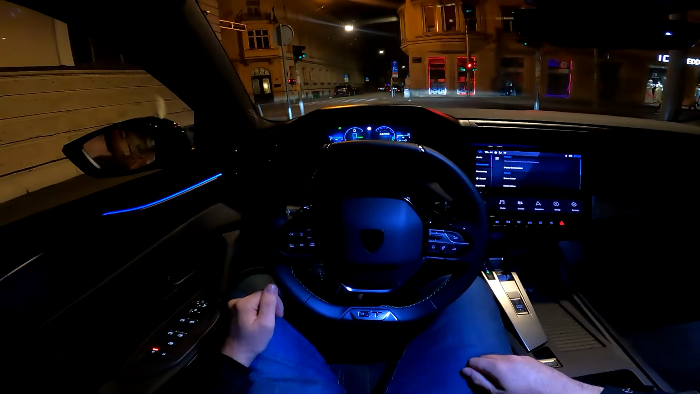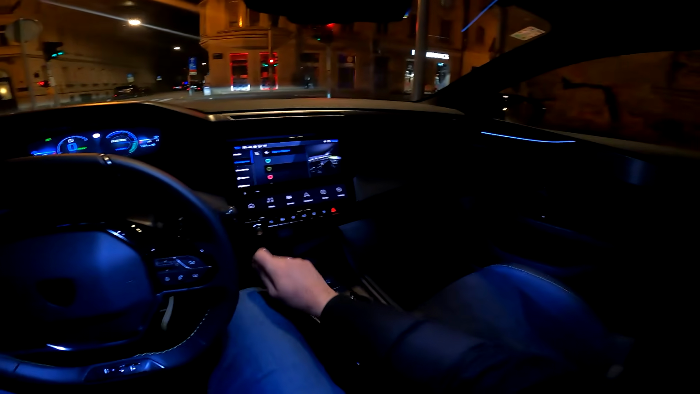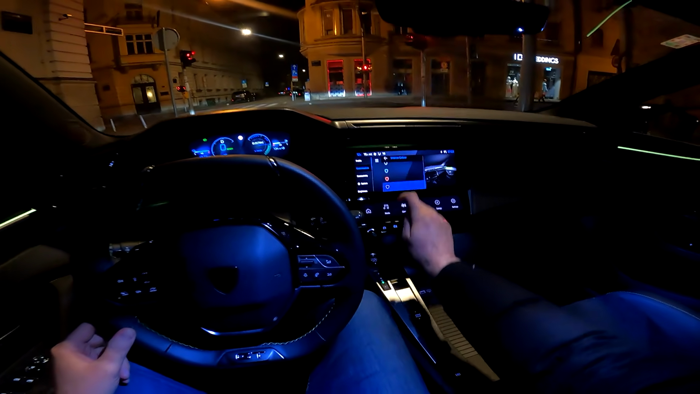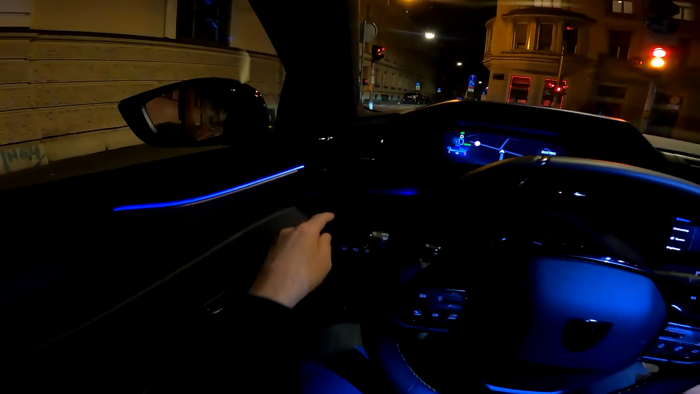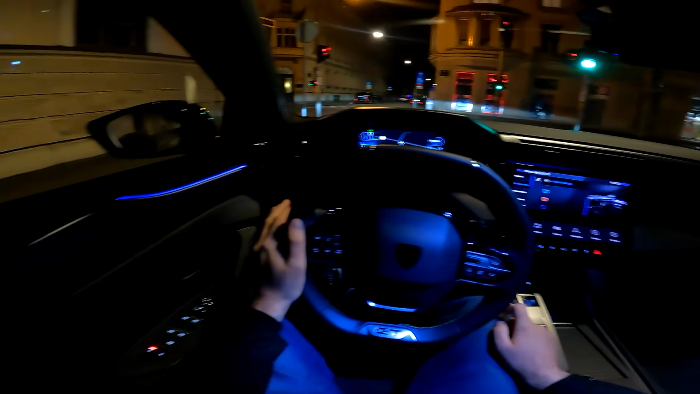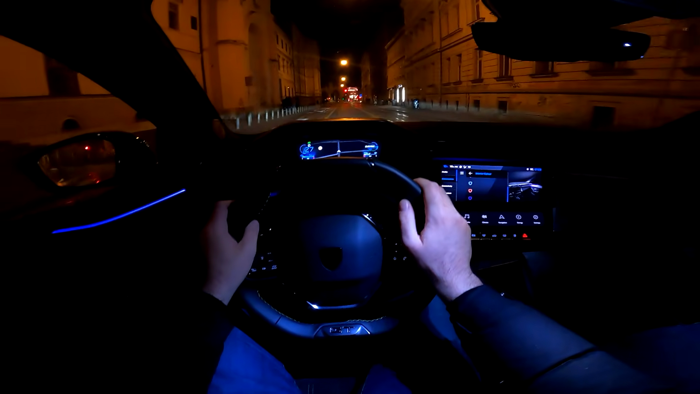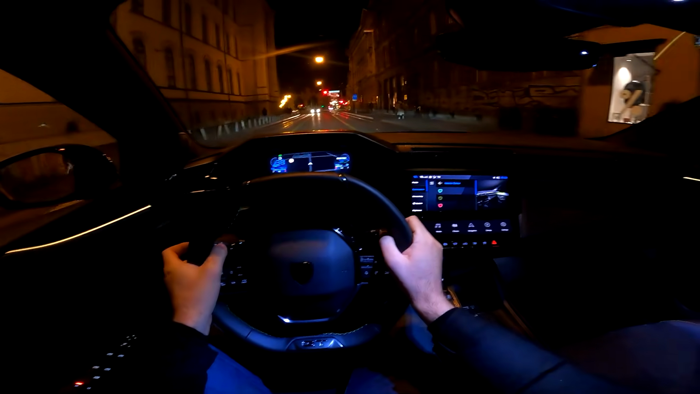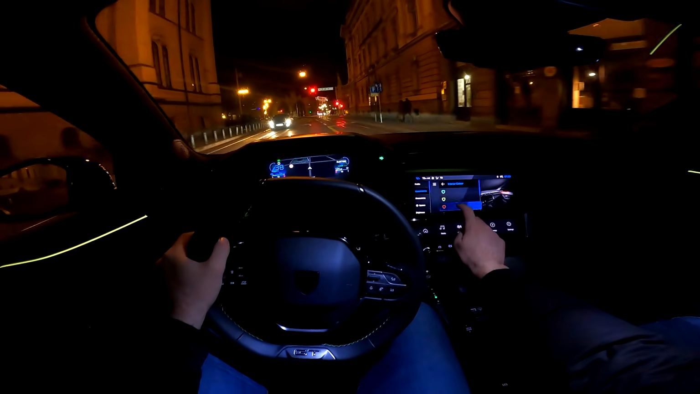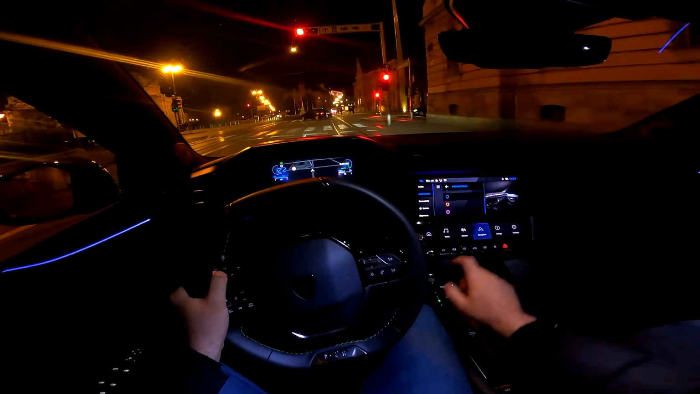Now you may notice that we have the beautiful ambient lights, so let me show you that as well. Interior colors, you can change them. Let's put the purple. So the lights are here, you also see them here, as well as on both doors, the door panels actually. Really cool. Red one is also nice. Let's put the blue one, as that's my favorite.